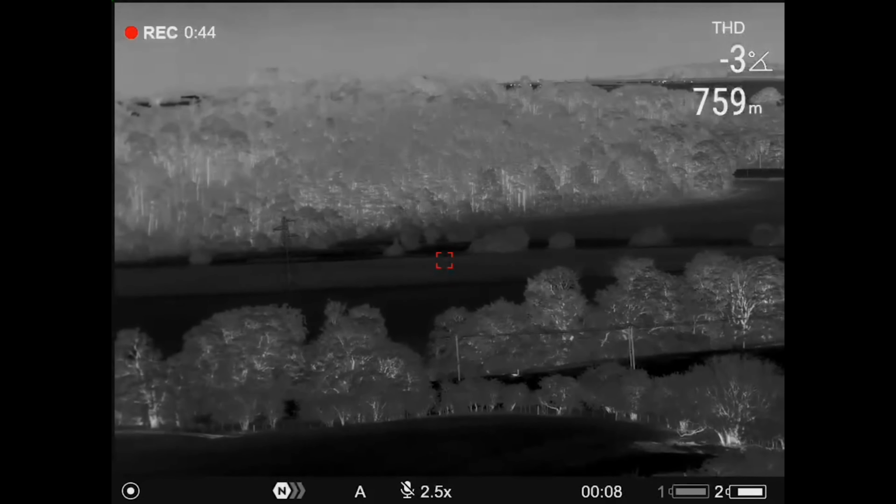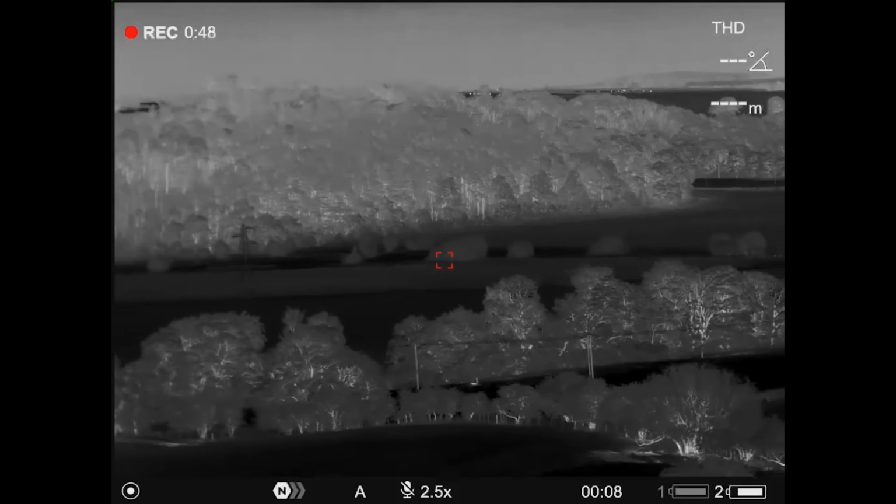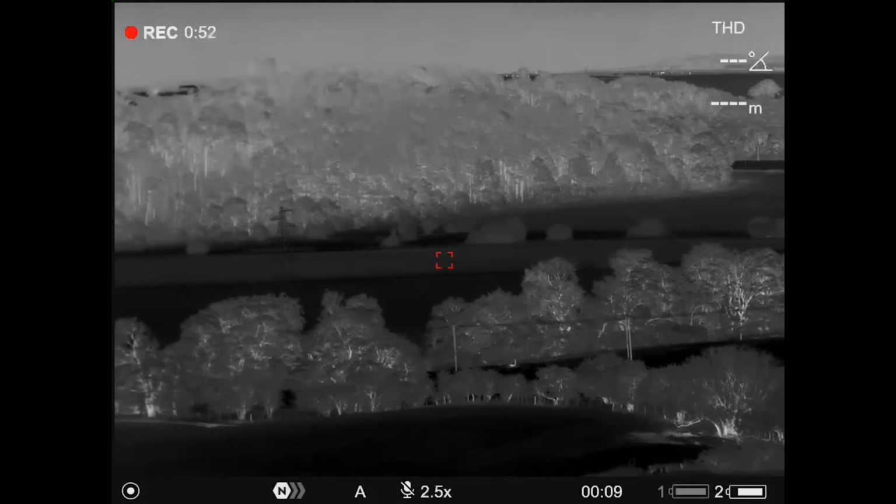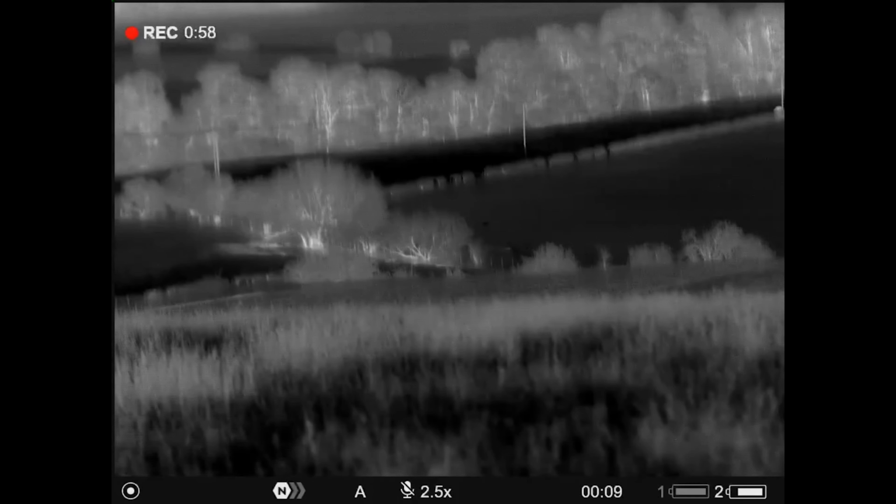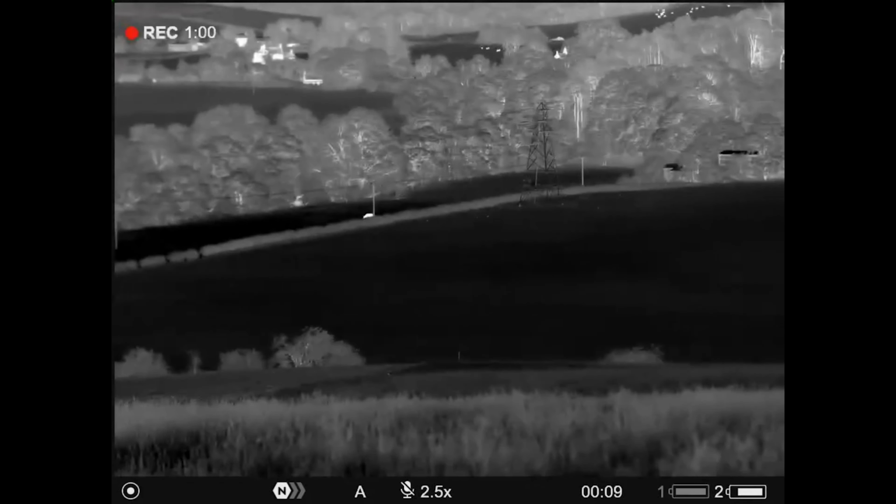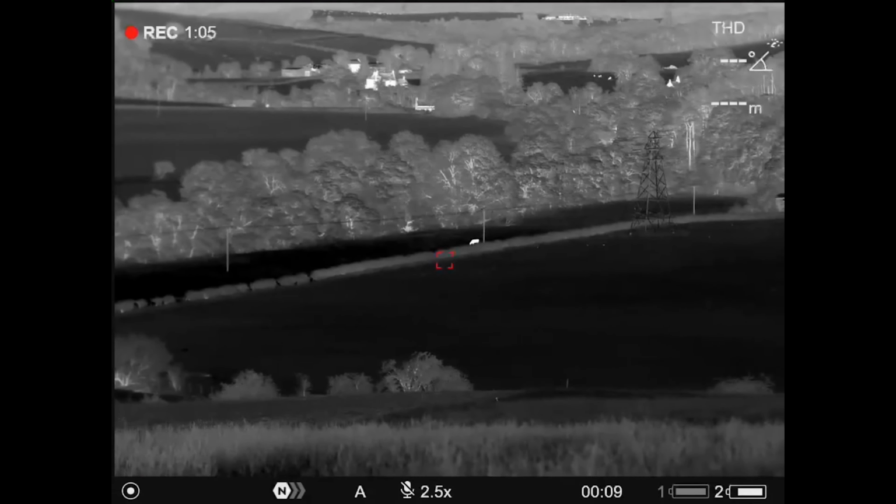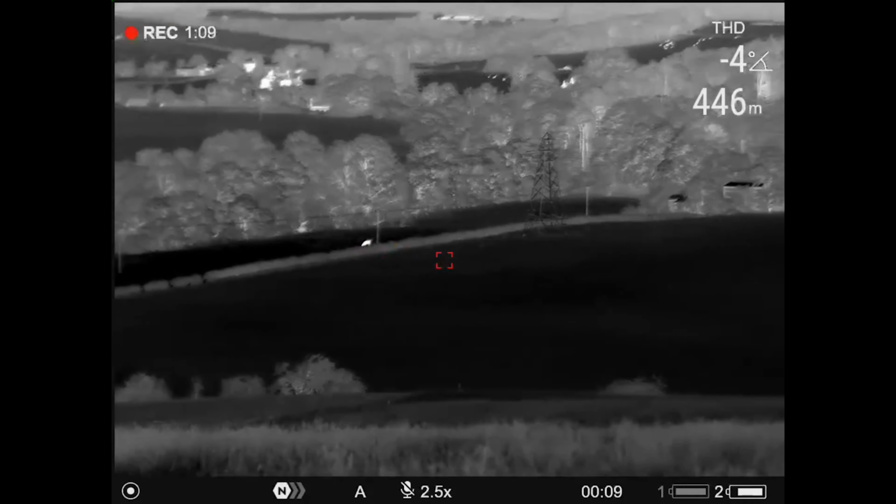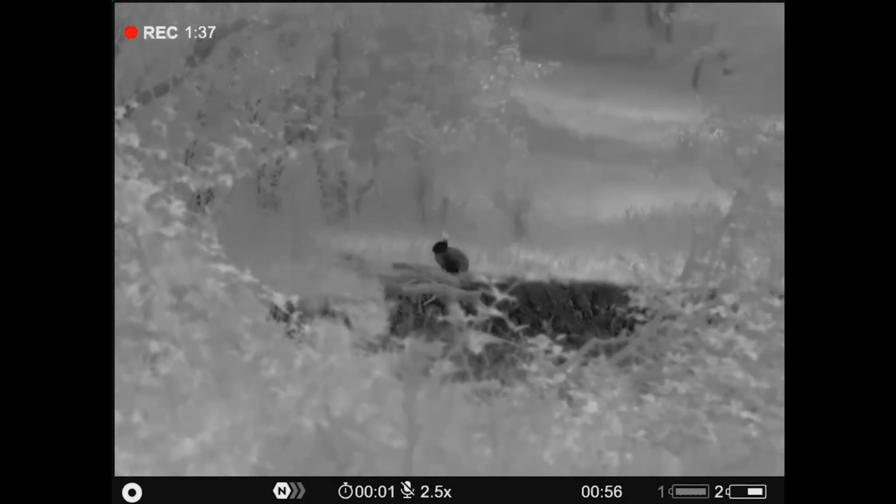It's scary. I'm range finding there at 759 metres away across the valley. I'm having to remind myself that I'm out on fox control here. I'm enjoying looking through them so much. They really are just so easy on the eye. Look at the building away in the background there, just so clear. You can see the edges of the walls on it. And it's pitch black, but it's roasting hot.